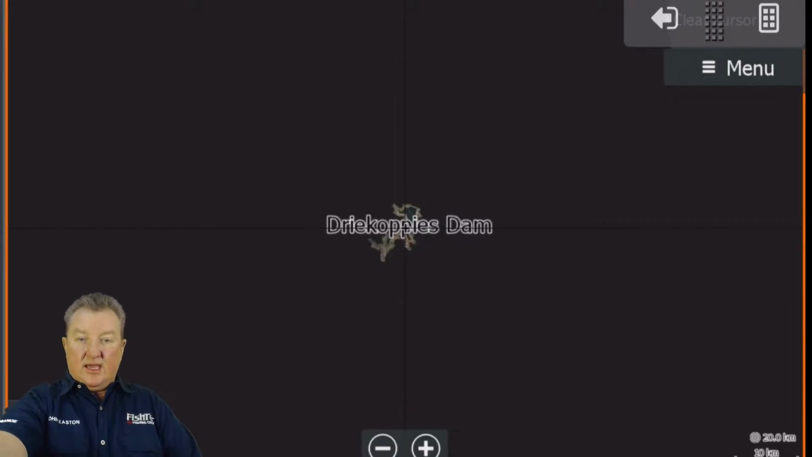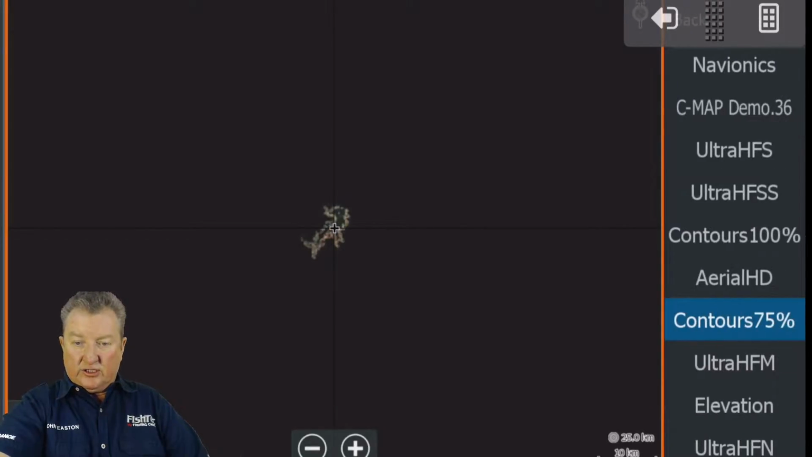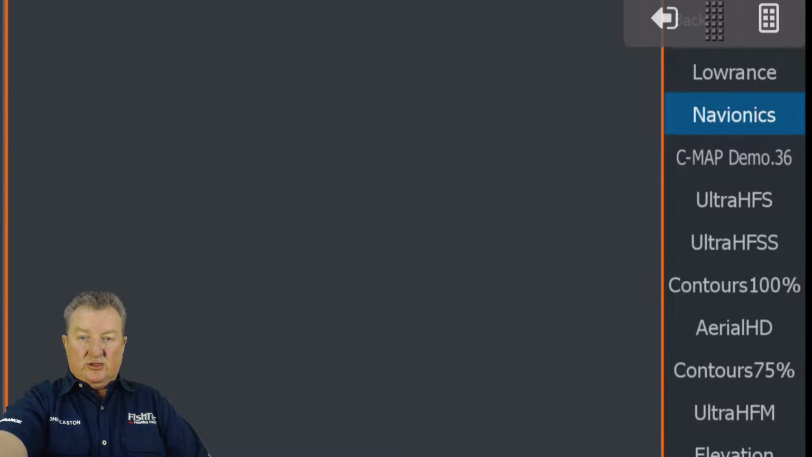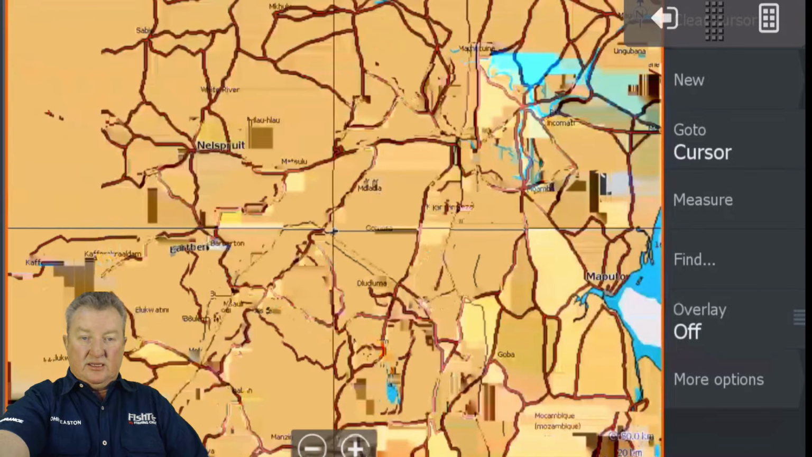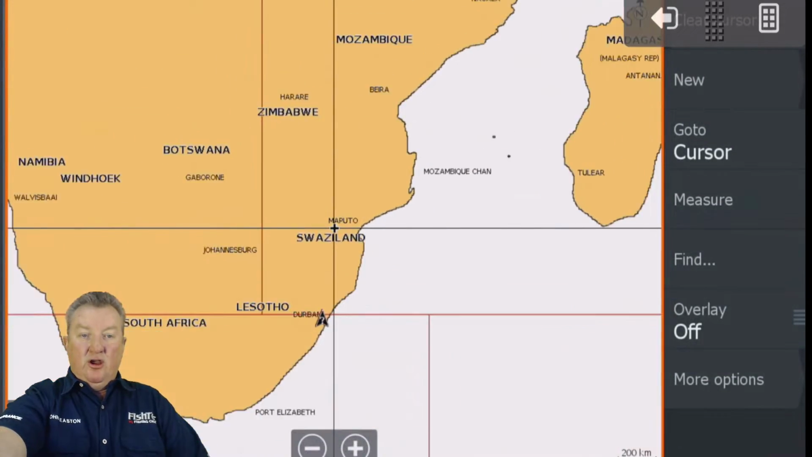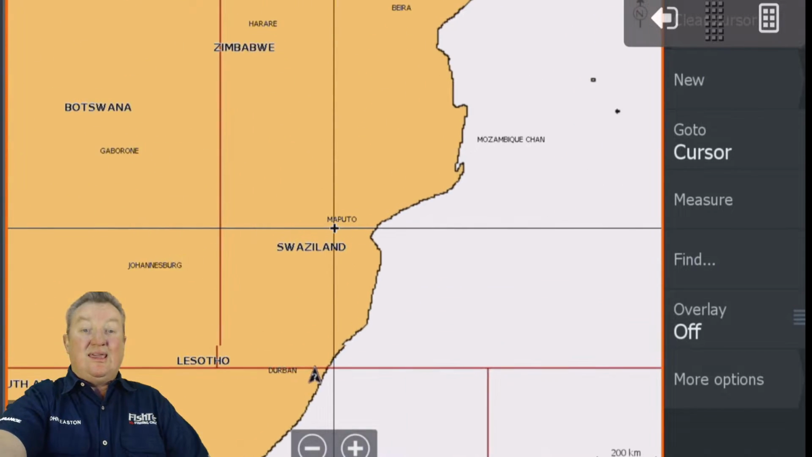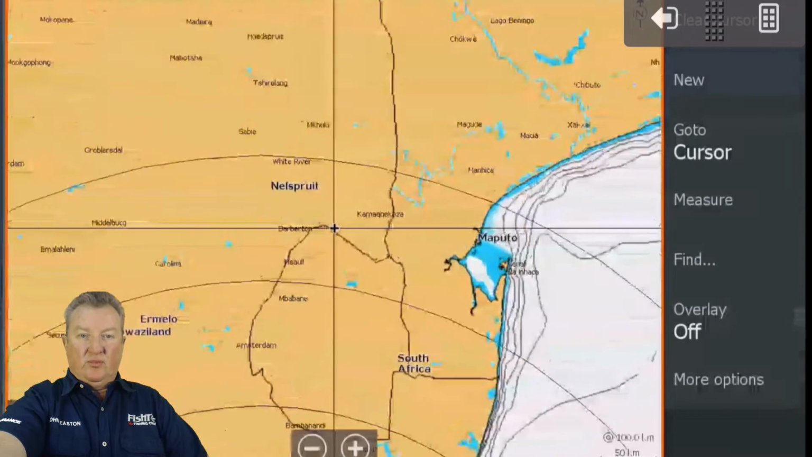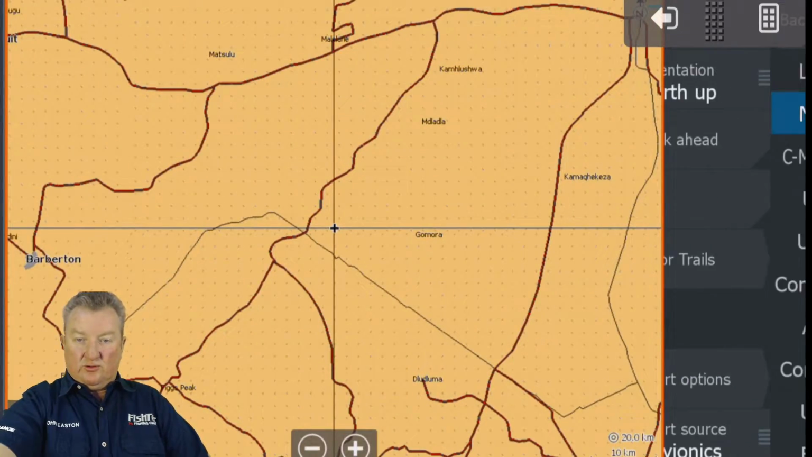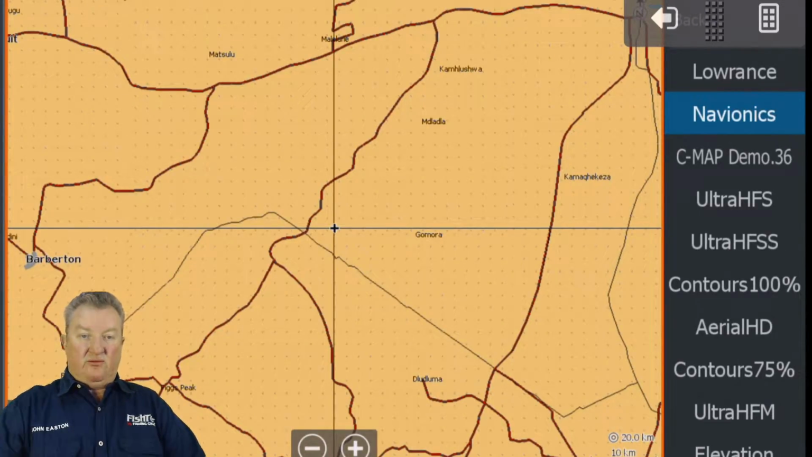Right, guys, just so you know where Driekoppies is, first of all, for some of you that are not familiar with South Africa, let's just do this quickly. We're going to zoom out. It's right up on the northern border of Swaziland, in the eastern section of South Africa. It's right up here. And let's start off there with our contours. We can start with 75%.